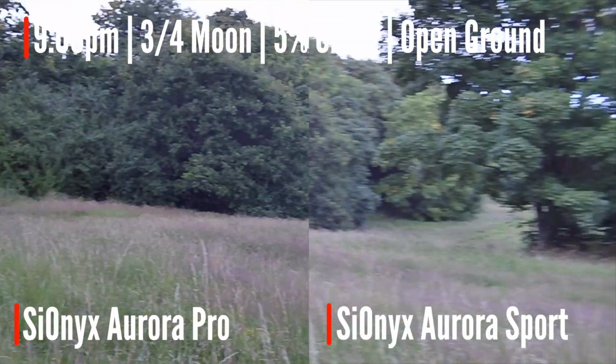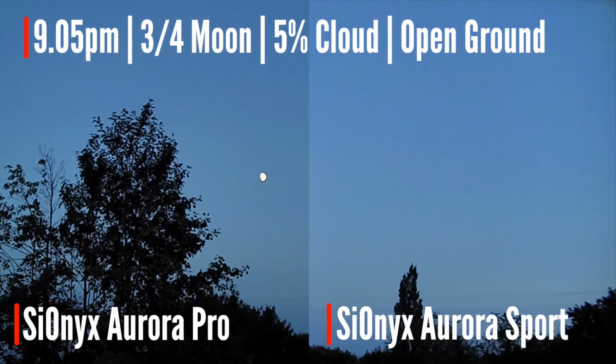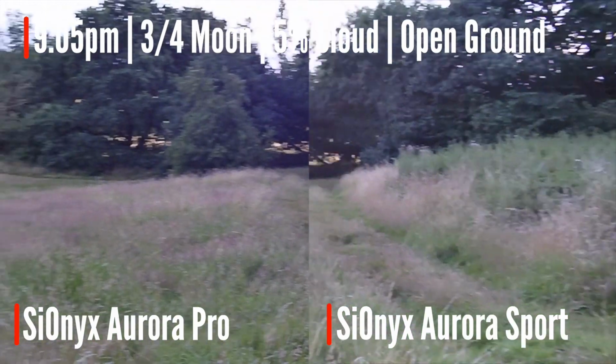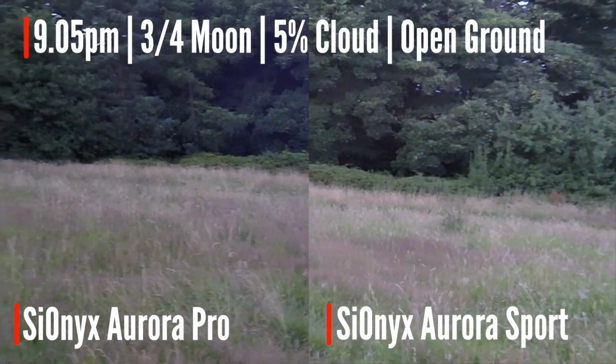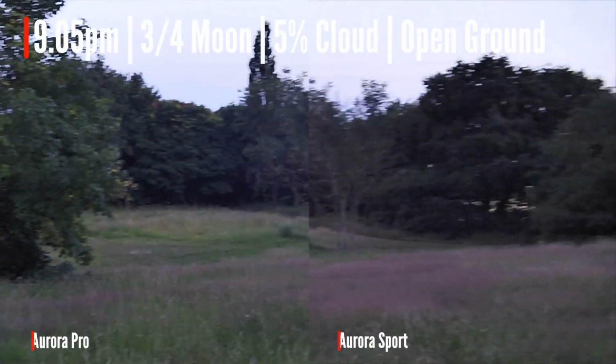Hello. Sweep. So we have a 3/4 moon, no clouds in the sky. So the Pro is, even under these conditions, very slightly crisper. Better image. Okay, that's day.